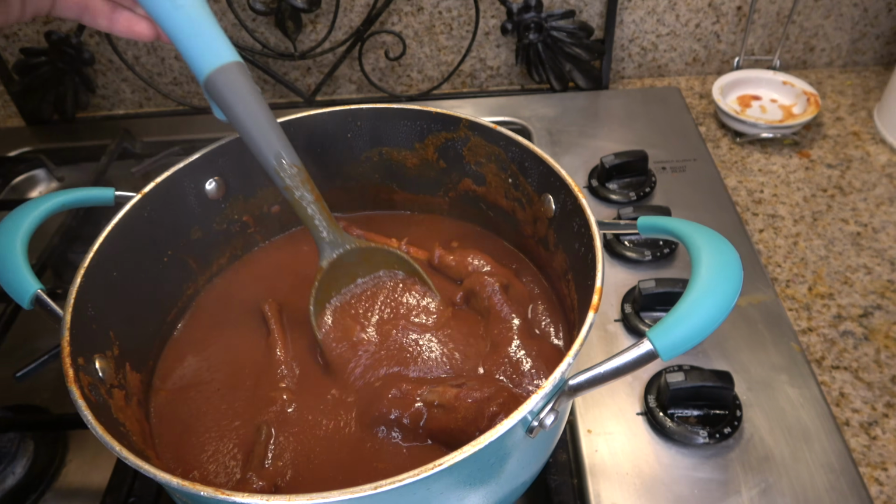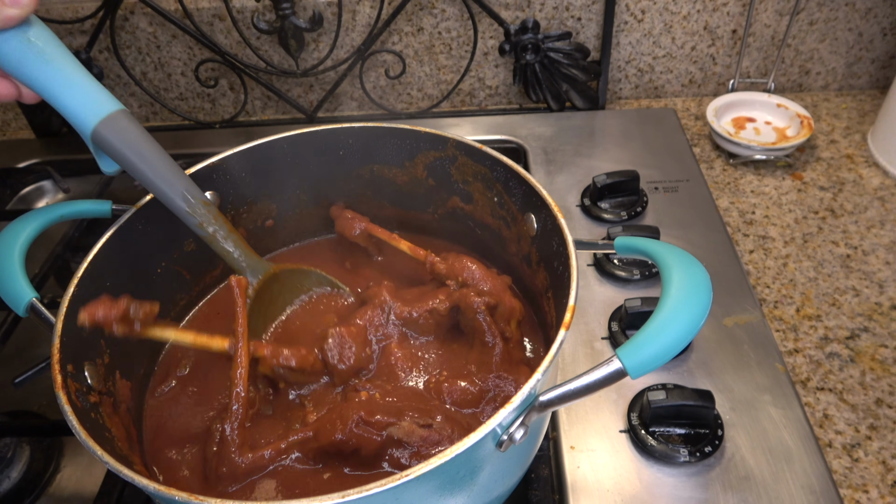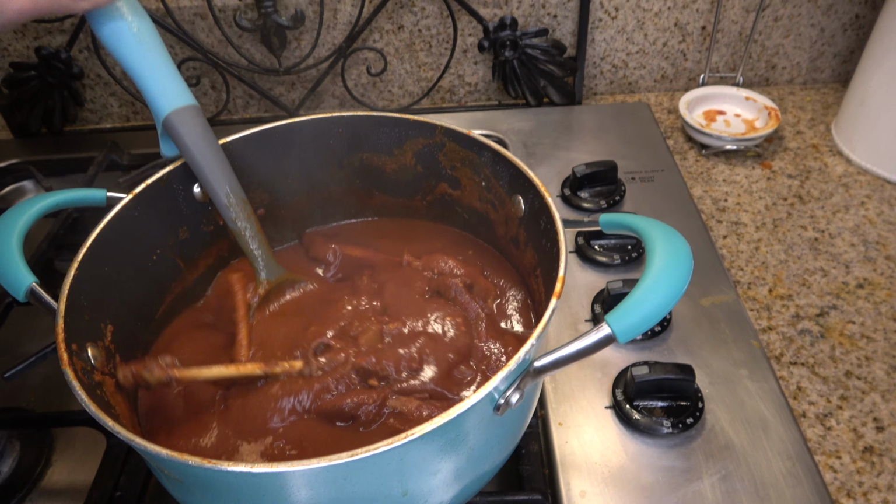Got all the onions and stuff at the bottom. All the onions are cooked to where they're soft, so definitely gonna try some of those. But there's a big chunk of meat that just fell out of the spoonful, so it looks great. I'm gonna go ahead and try it.